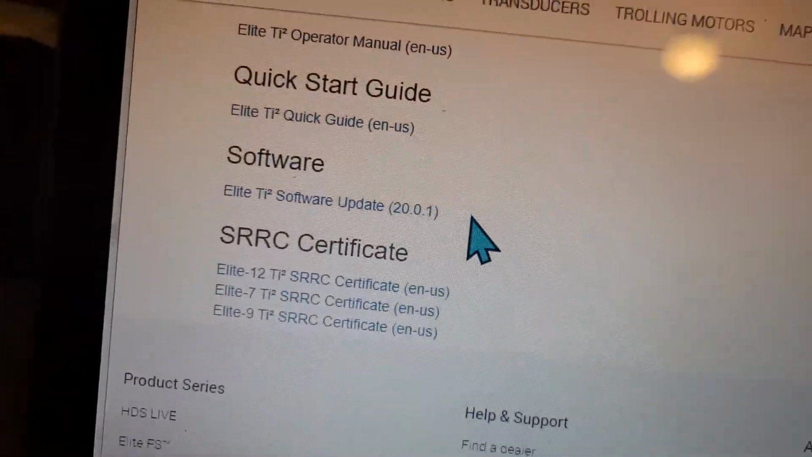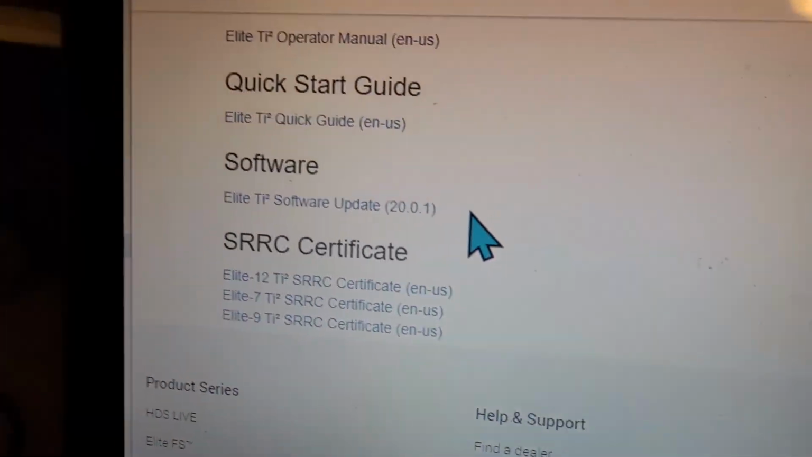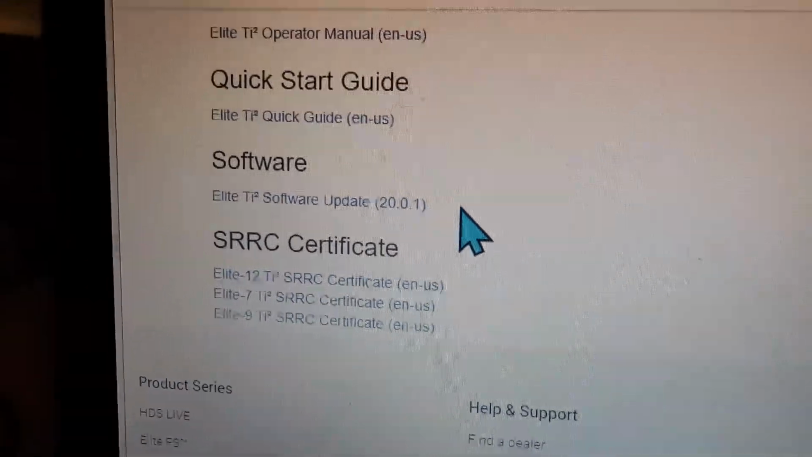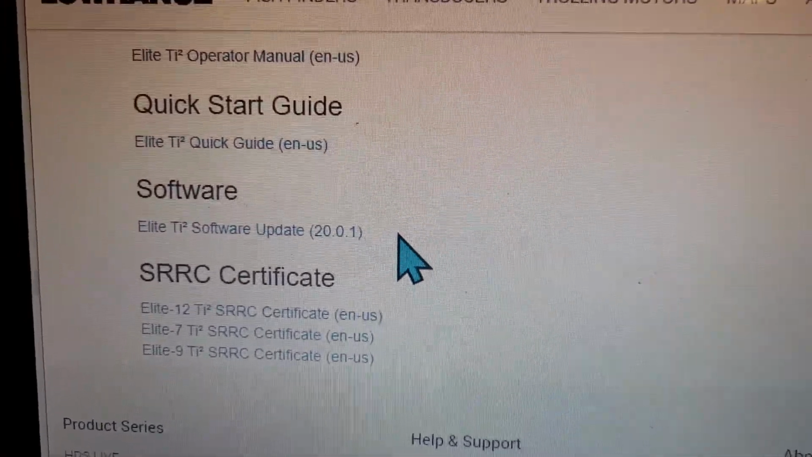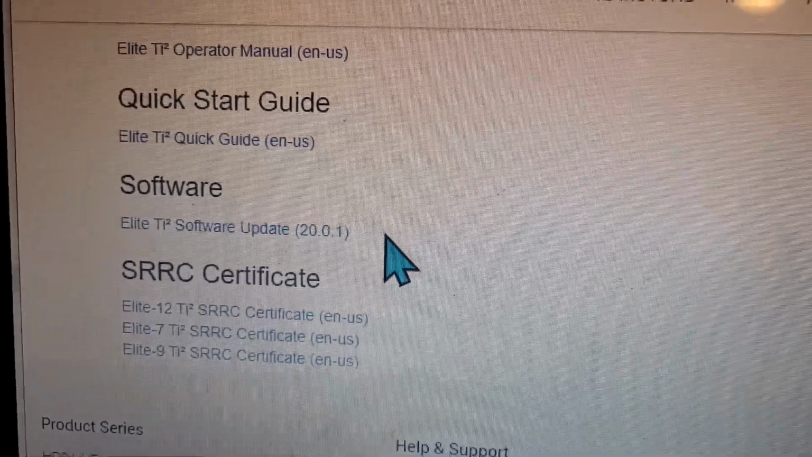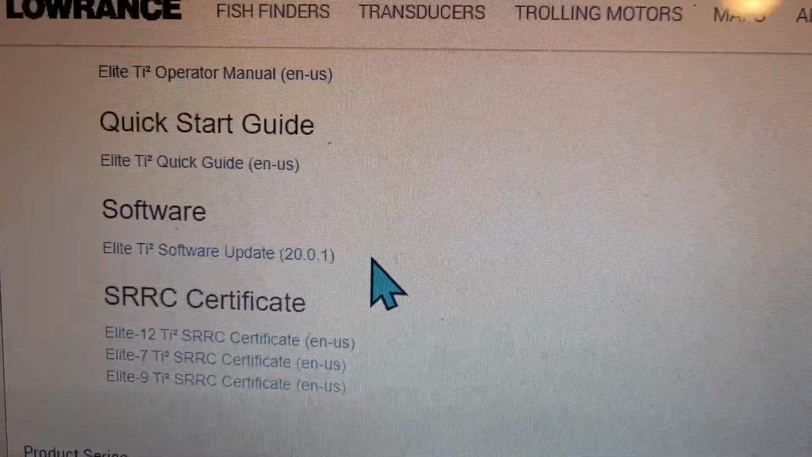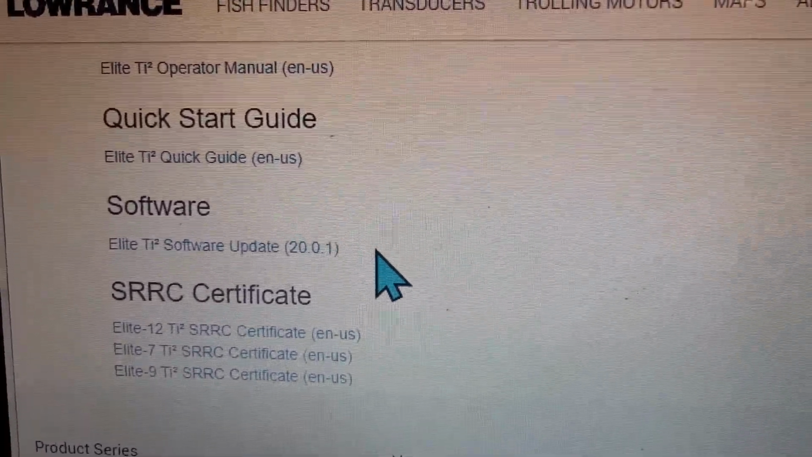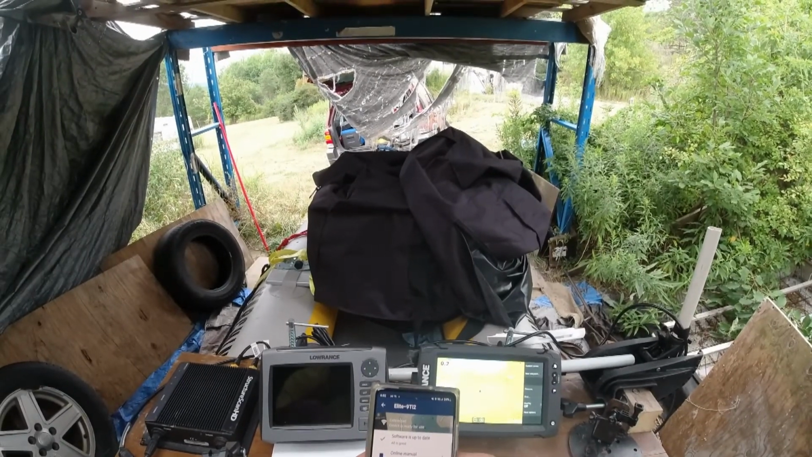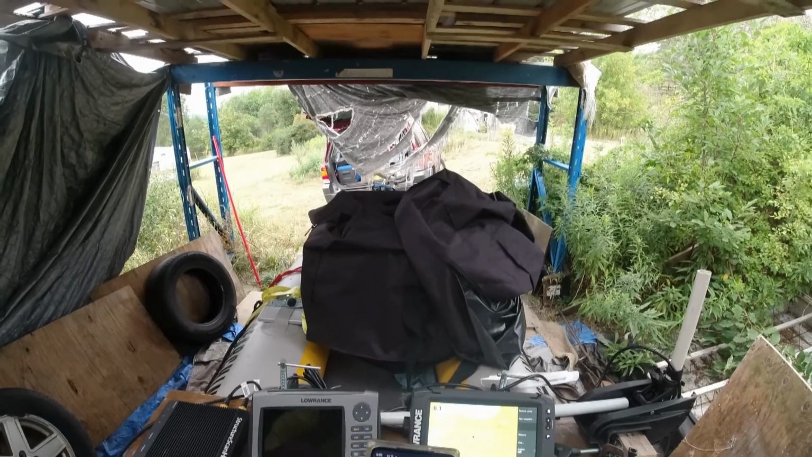When you go into your settings, you can go down to software available, or I mean you go to your About, and then it'll give you your software. I've looked at mine, and mine is updated. Custom sonar, sync sonars allowed. Alright.